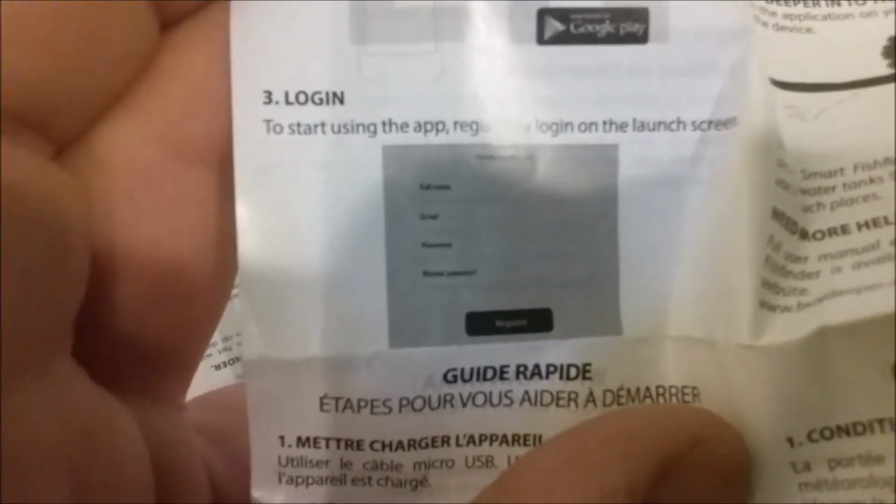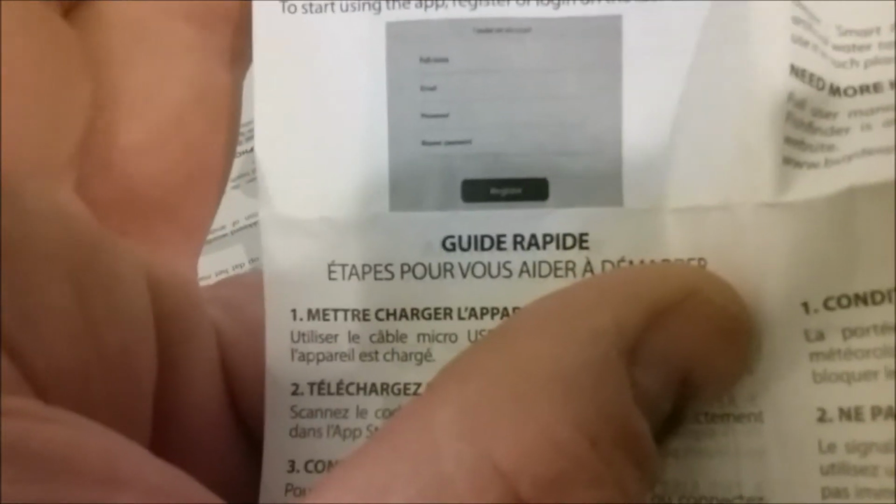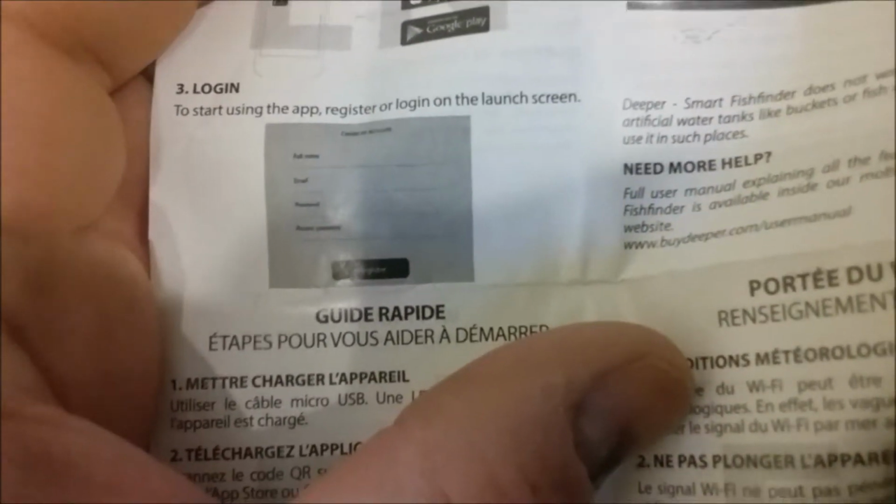And it gives a login. To start using app, register or log in. On the launch screen.